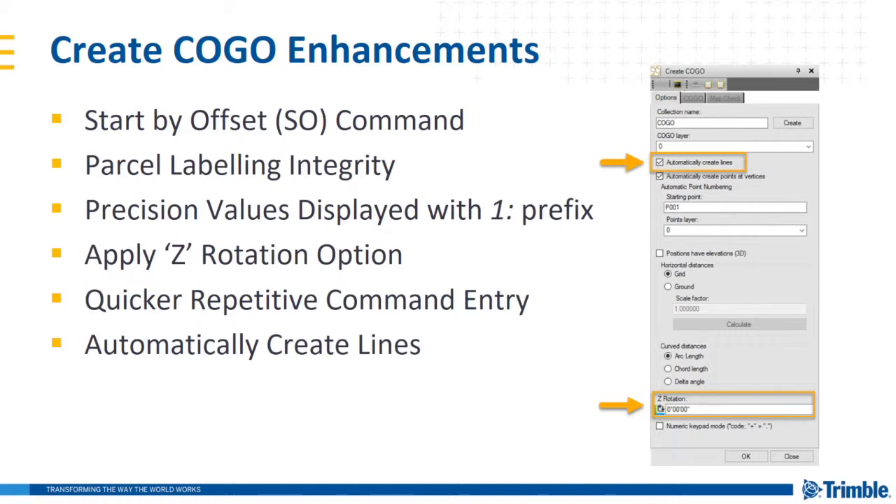The next enhancement is that precision values are displayed now with a 1 and a colon prefix to make them more easily understandable.